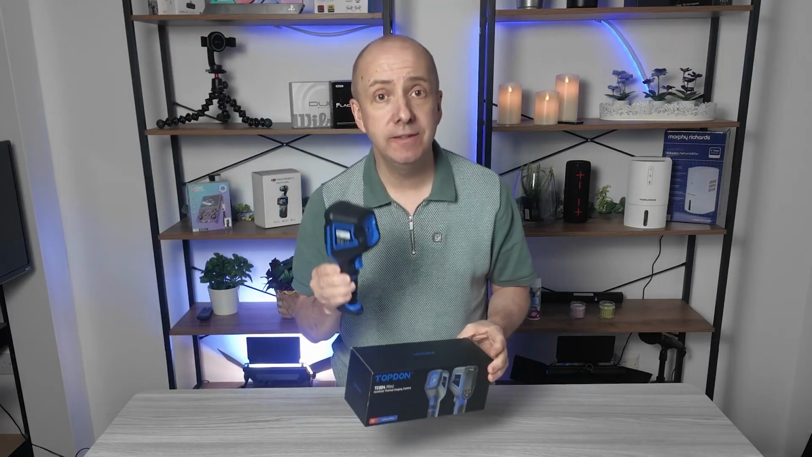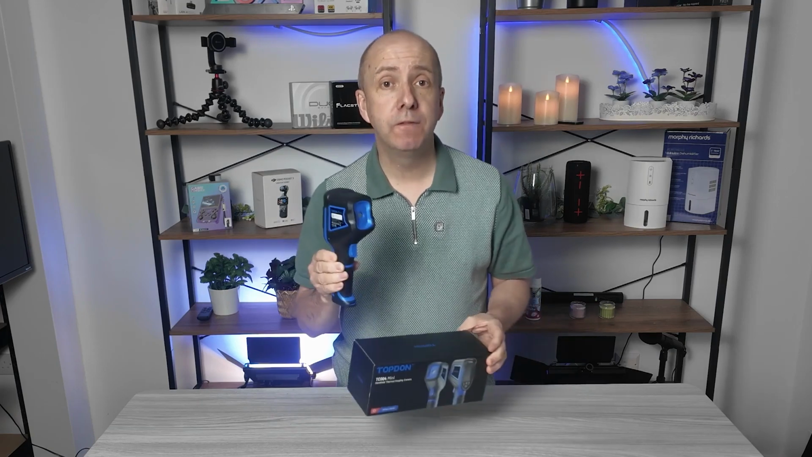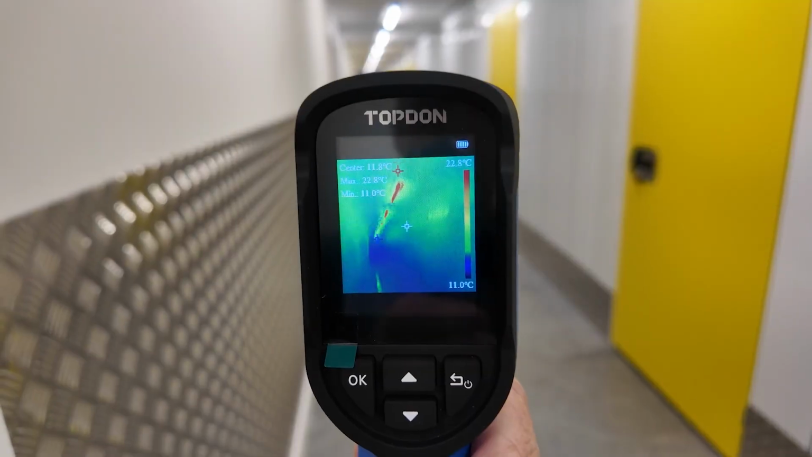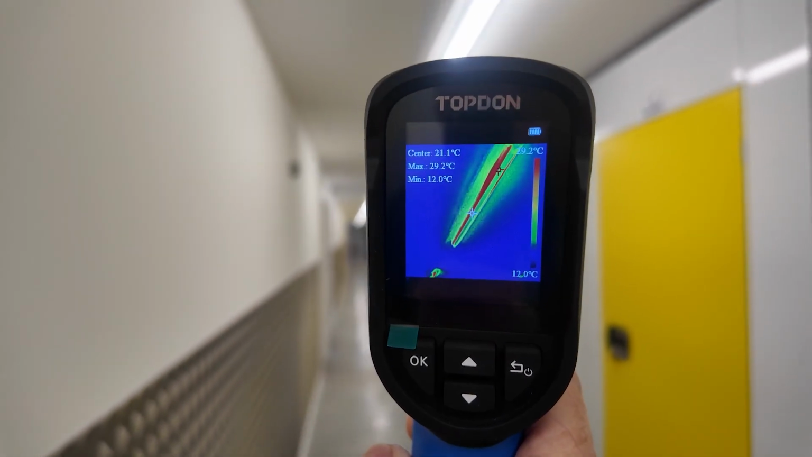For instance, if you're a plumber, you can detect heat losses in pipes, blocked radiators. If you're a roofer, you can find those insulation gaps that are missing that you need to plug up to stop heat evaporating. If you're a car mechanic, you can use this to sense heating on engines, brakes that are overheating, exhausts that have got holes and weak spots in them. There's lots of applications that you can use this for.